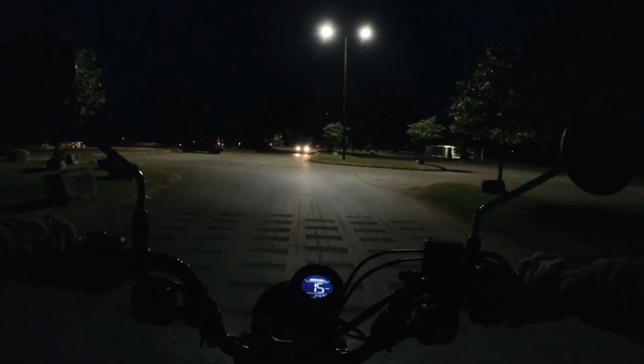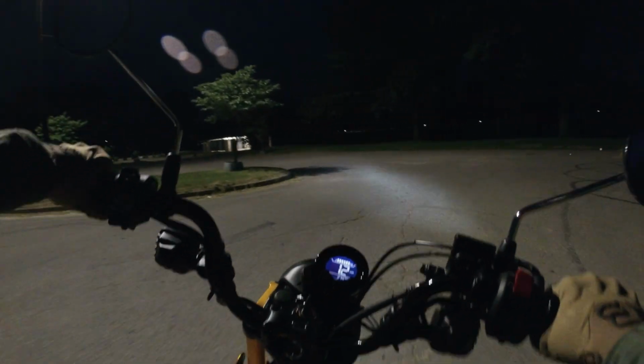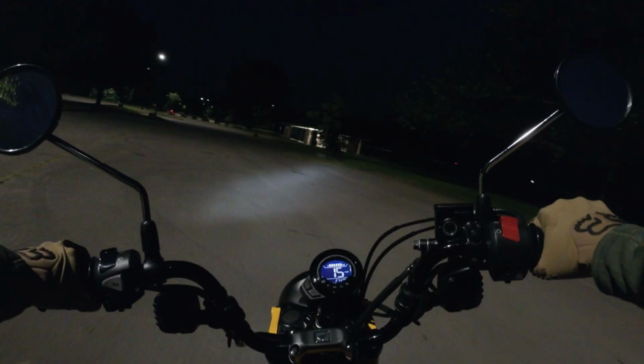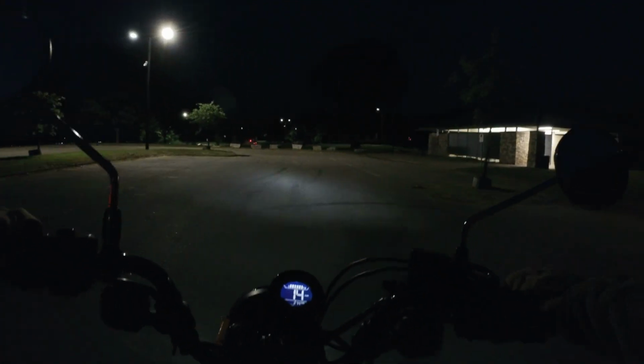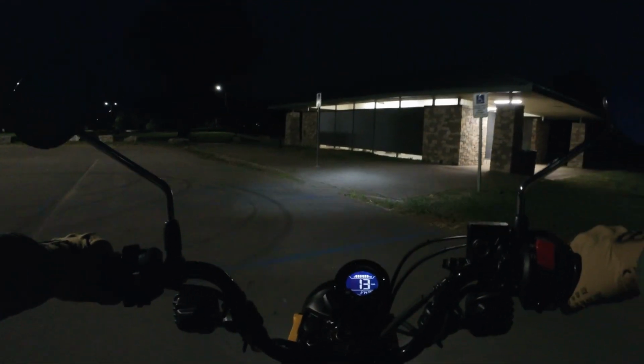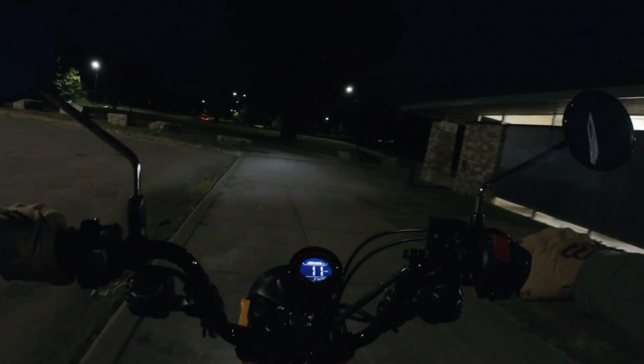Just go over here by the boat dock, by the boat launch ramp. And since this is a motorcycle and not a car, I can loop around here and check out the ramp without having to go all the way around.